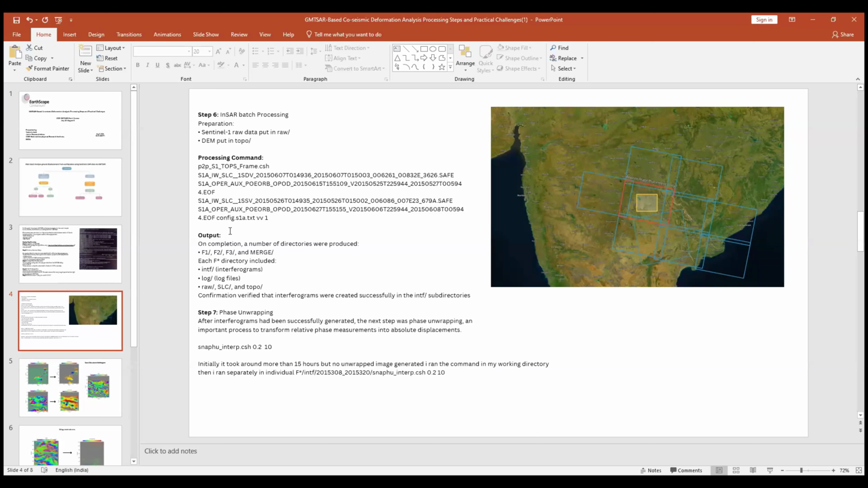About 4 hours later, it generated the F1, F2, F3 and match folders as well. In each F folder, I found interferograms, and I confirmed that I was able to generate the interferograms in each folder. After the interferogram generation, we have to do the unwrapping. Here also we faced a lot of issues with unwrapping, but with the help of the team, I was able to unwrap the phase.